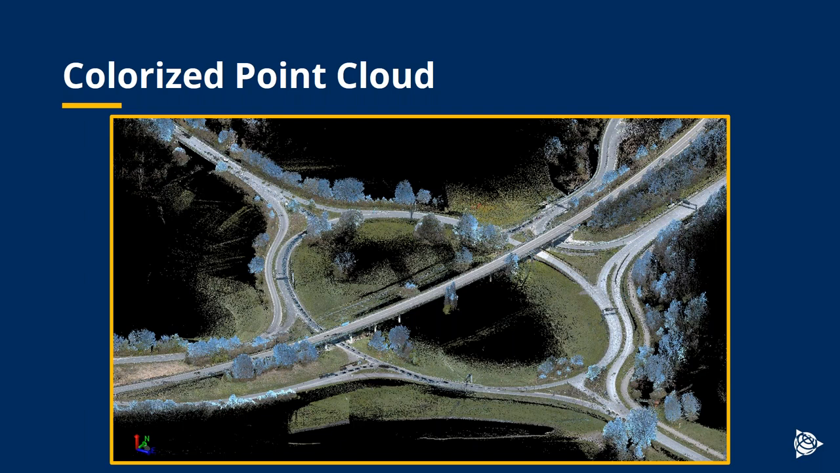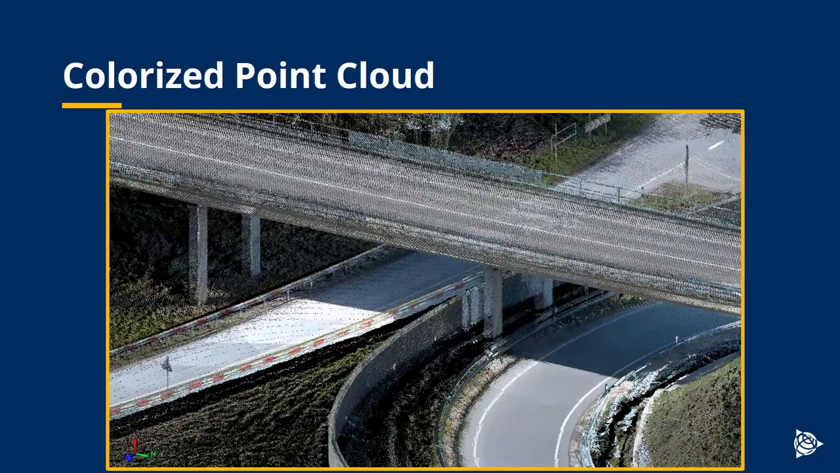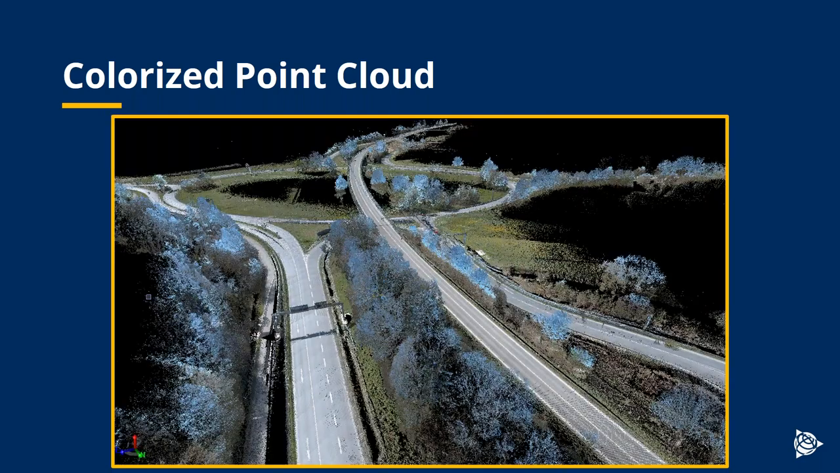Just another view of the point cloud of that road intersection. Again, another view with the flyover or bridge going across the center. There are multiple runs intersecting each other here, so registration obviously was quite important. You see the quality of the data here. I mean, this almost looks like a photograph, but indeed it is the colorized point cloud. And another view of the colorized point cloud.